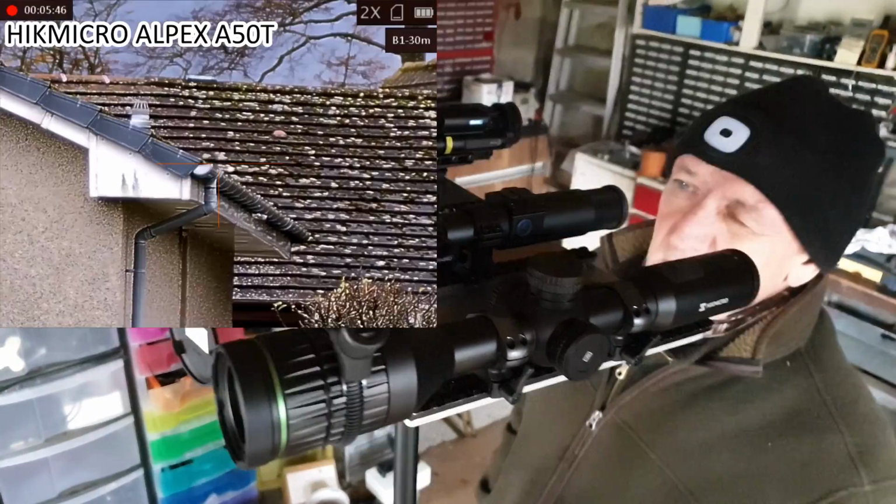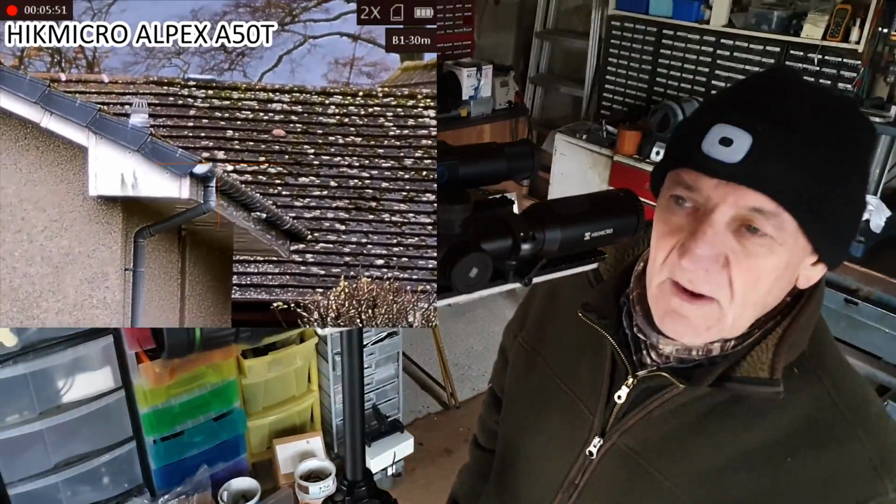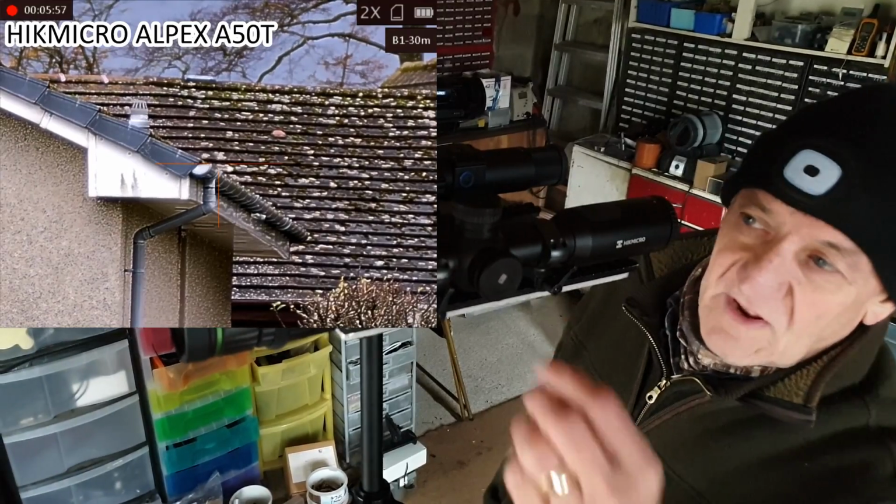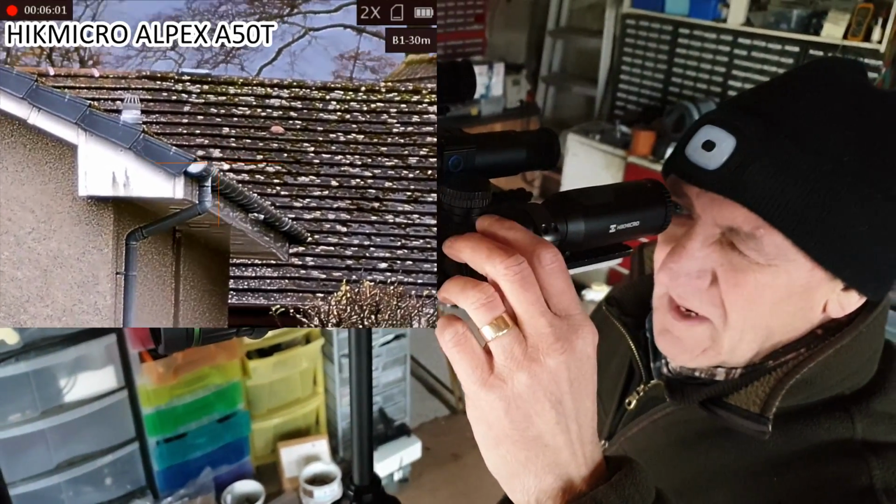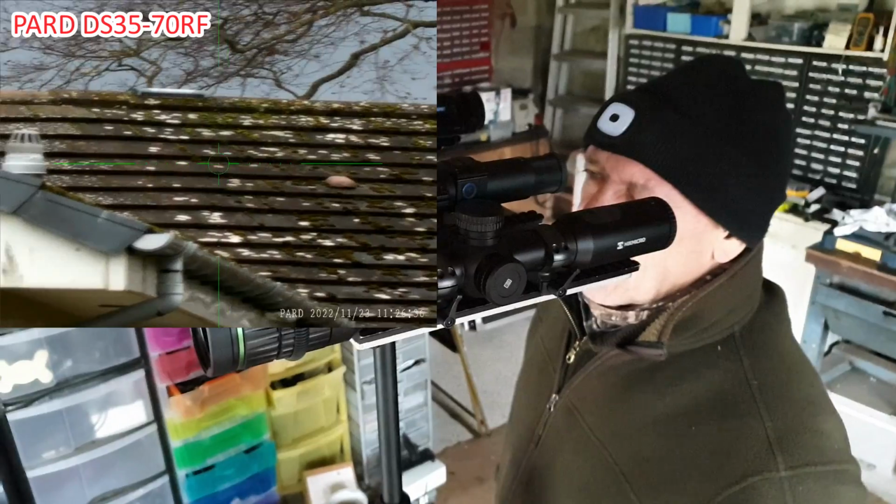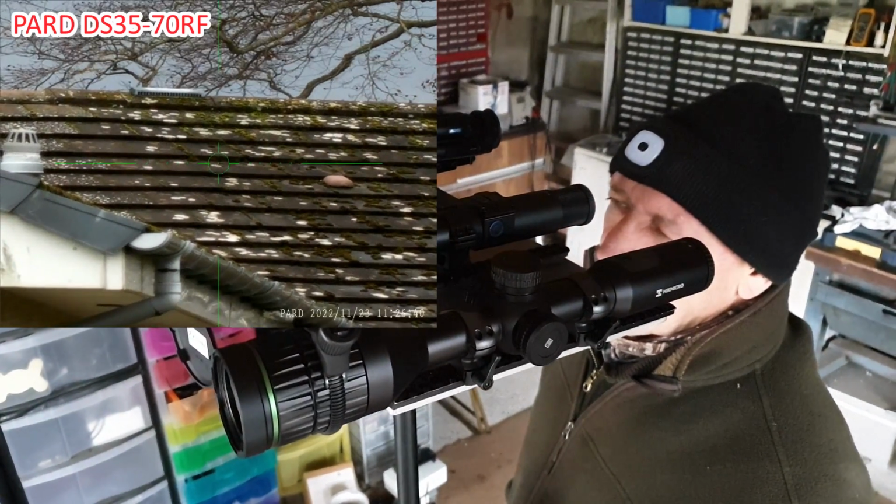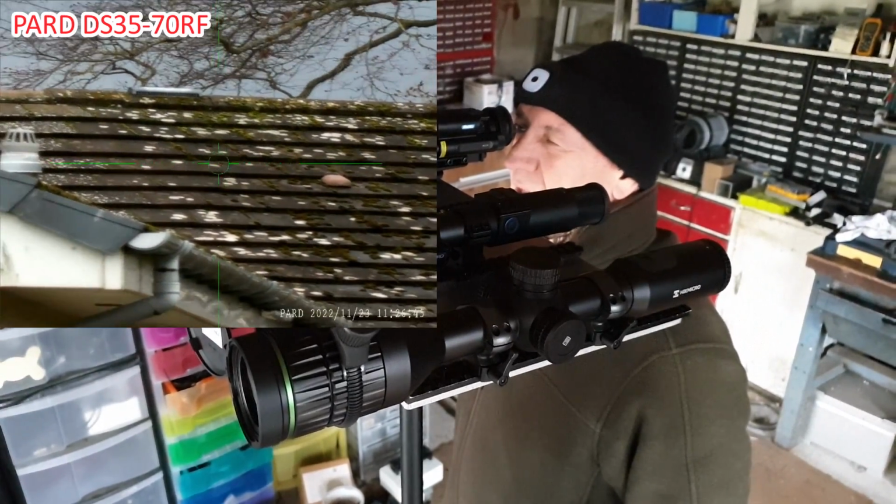Okay, our old test about resolving the holes in the air brick. The Hike can't do it because it's too low a base magnification. I'm up at 2 times digital, and if I go to 4 times it won't be any better because it's not giving me any more detail. But on the DS35, I can clearly see the holes very nicely. No issues at all. And with the old Pard I can see the holes clearly as well.